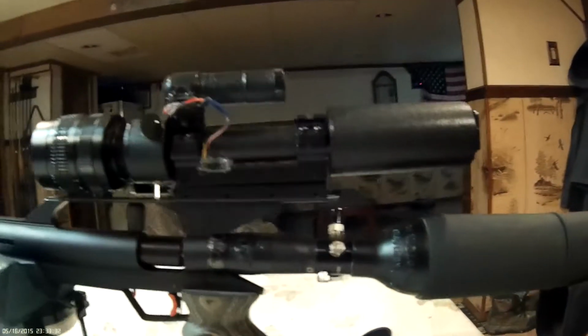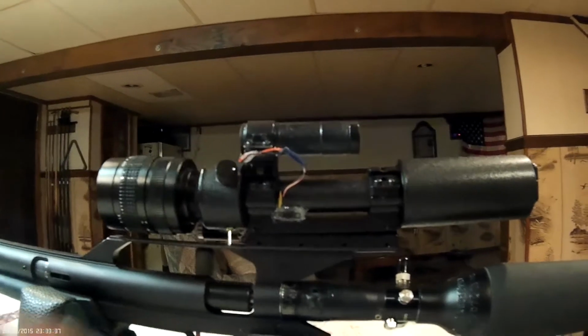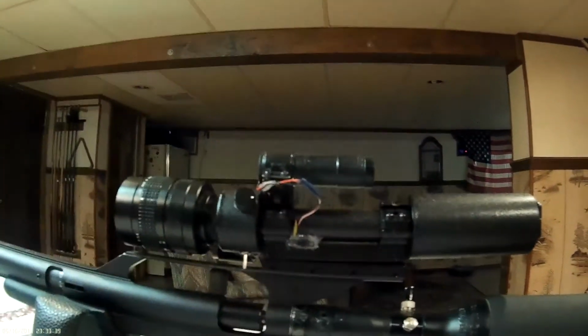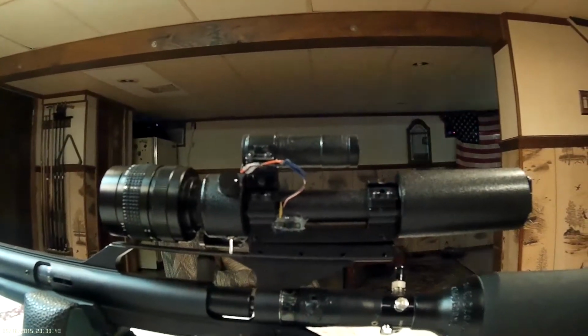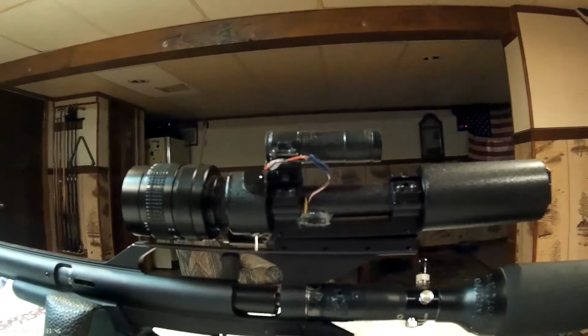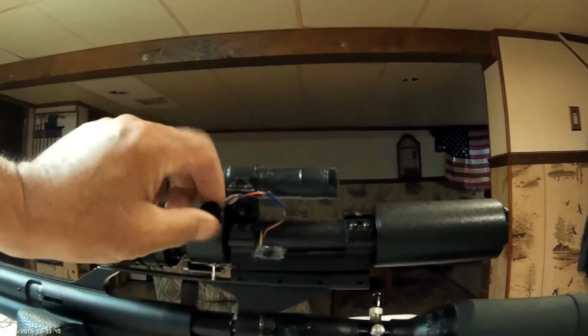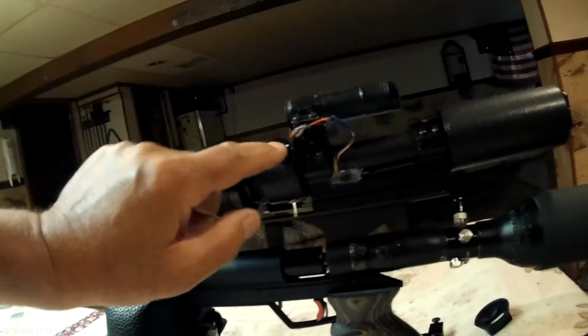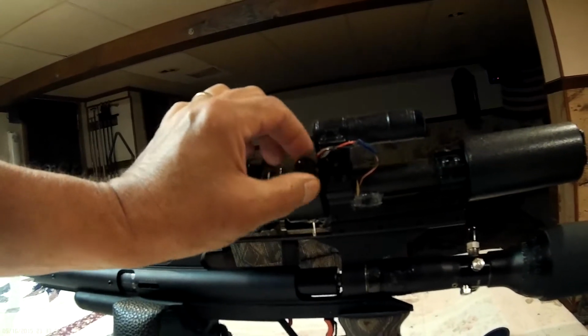On this side, we have, what do we have? The laser's got double indemnity. It's got two different switches for safety. This is a variable, low and high, for intensity for the laser.